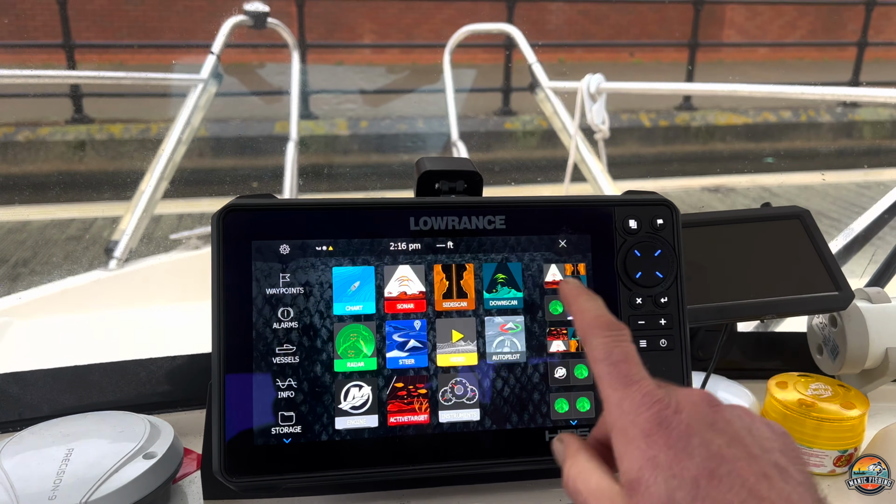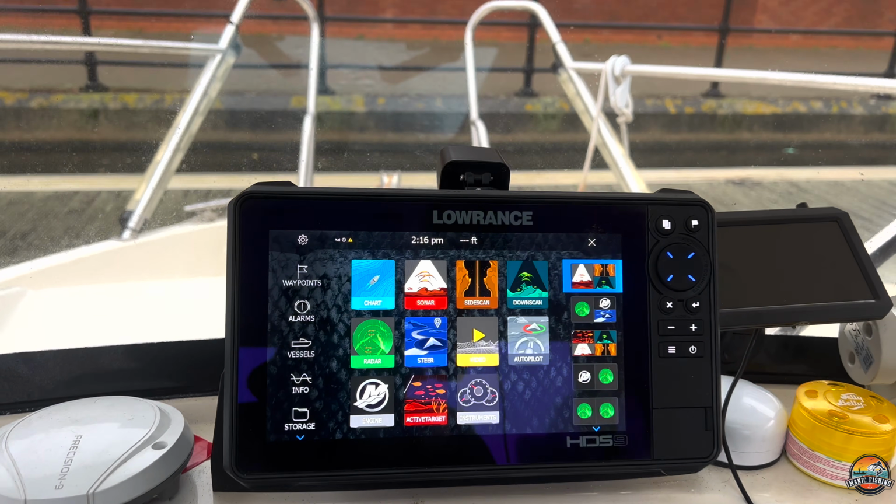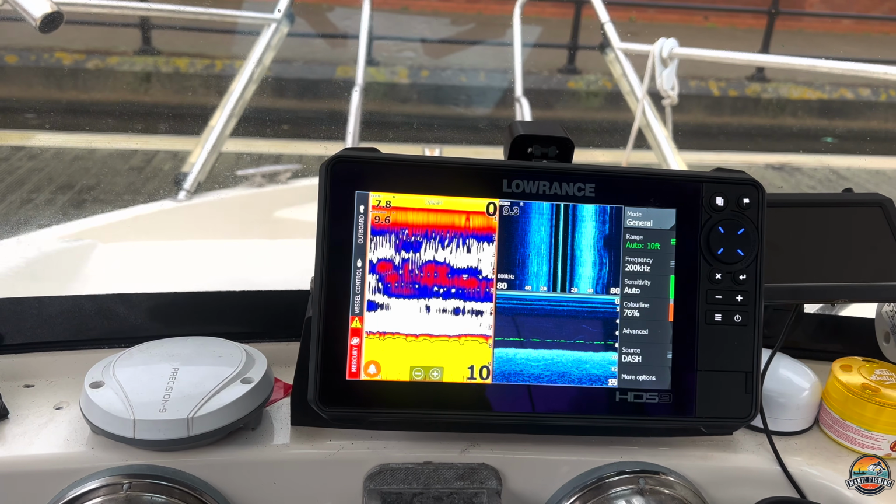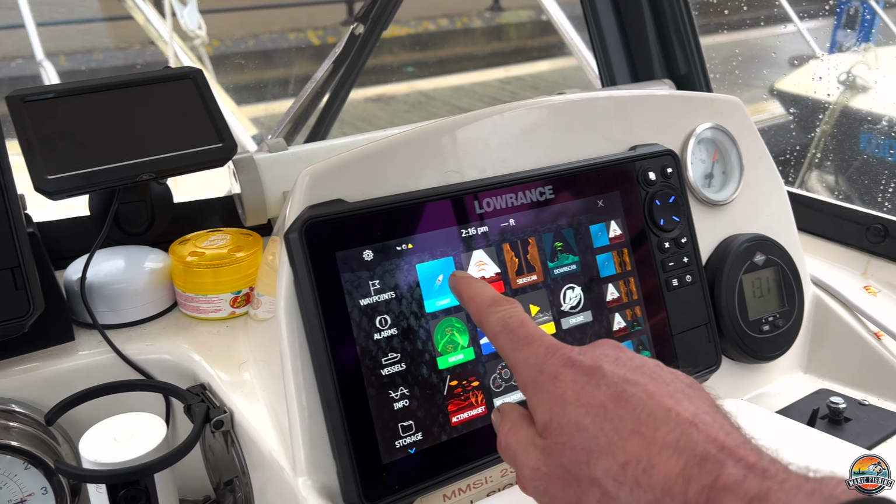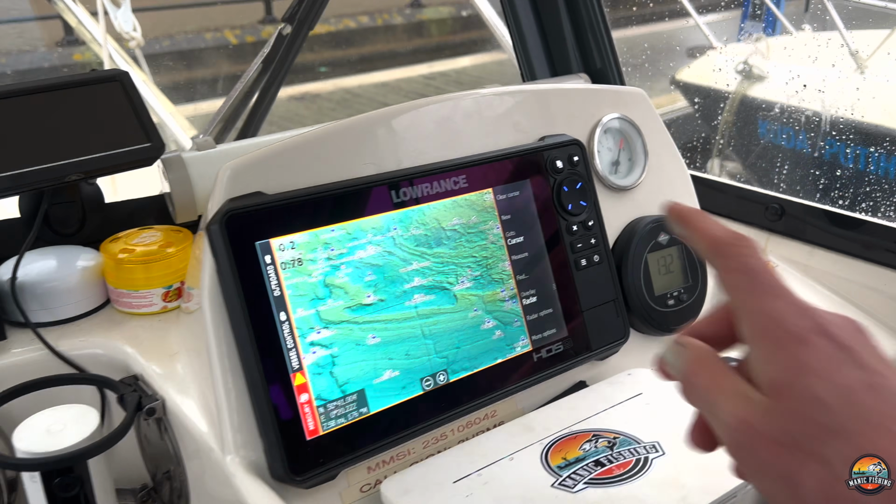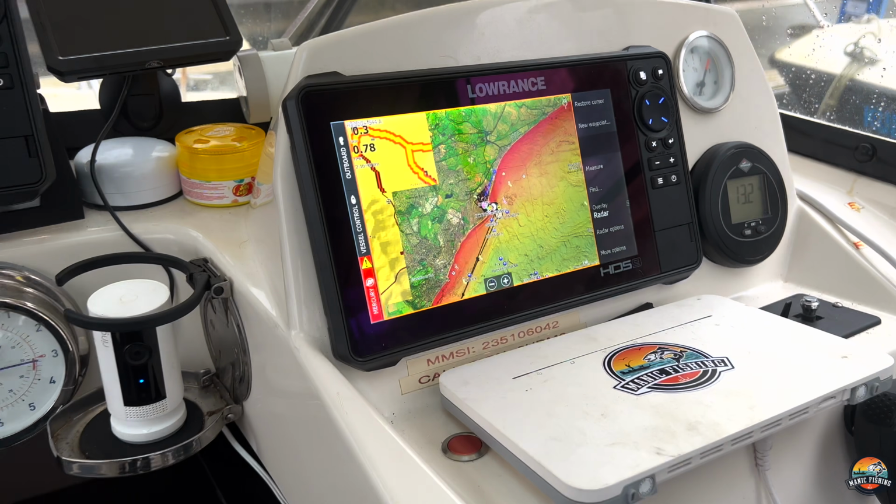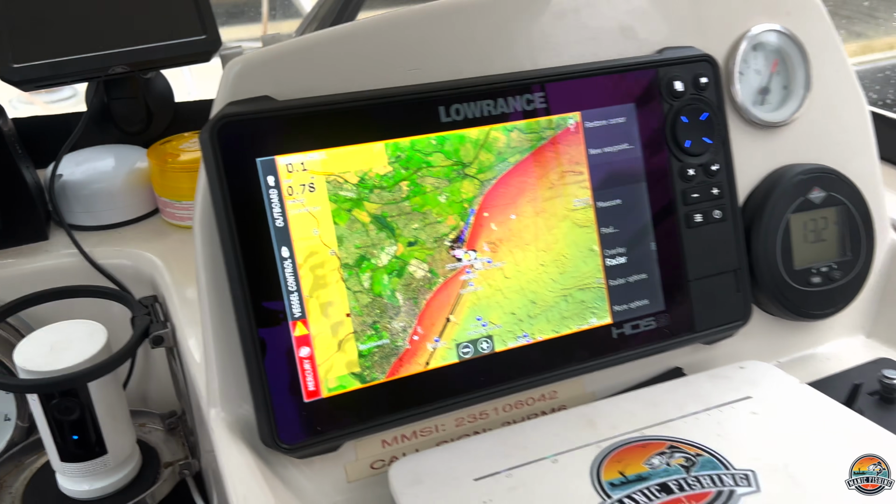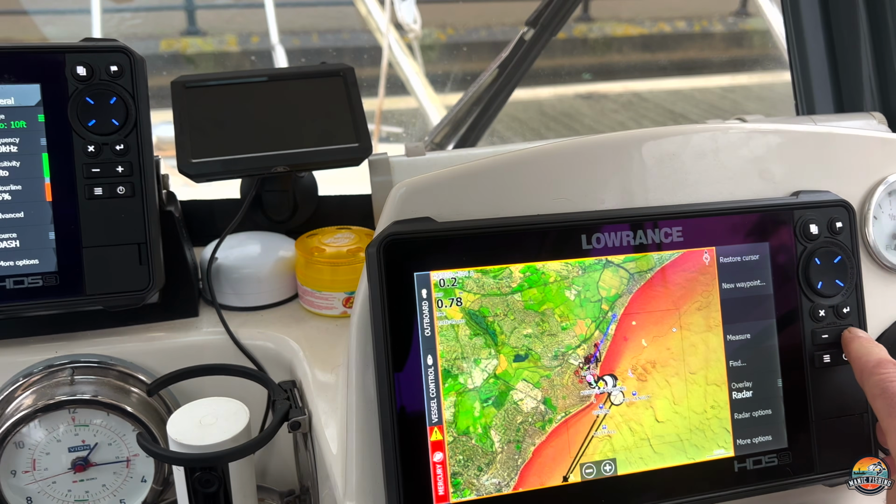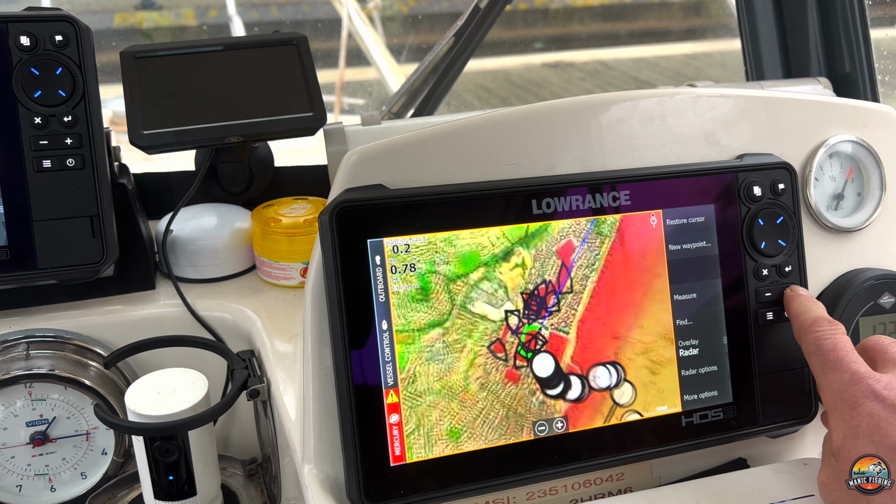Now what I normally do is I normally run my sonar or my radar, so that's my sonar page, and then on this one I'll put it onto the chart. So let's just clear that cursor. So that's just where I am in the marina. If I zoom in on that, you'll see the berth here.